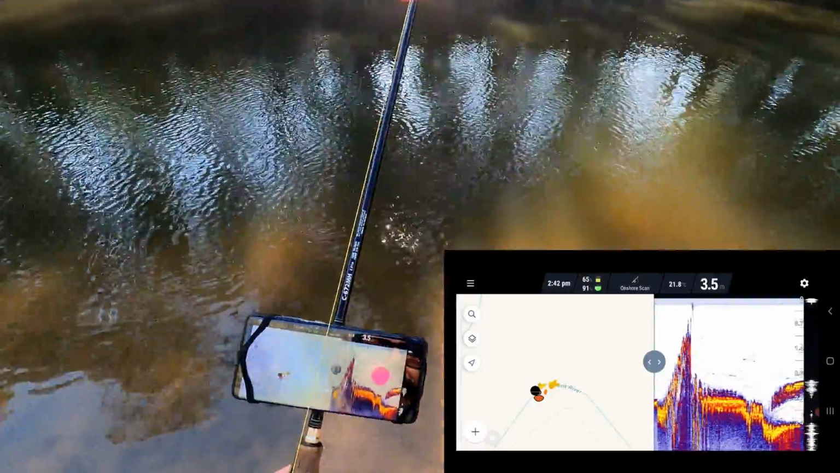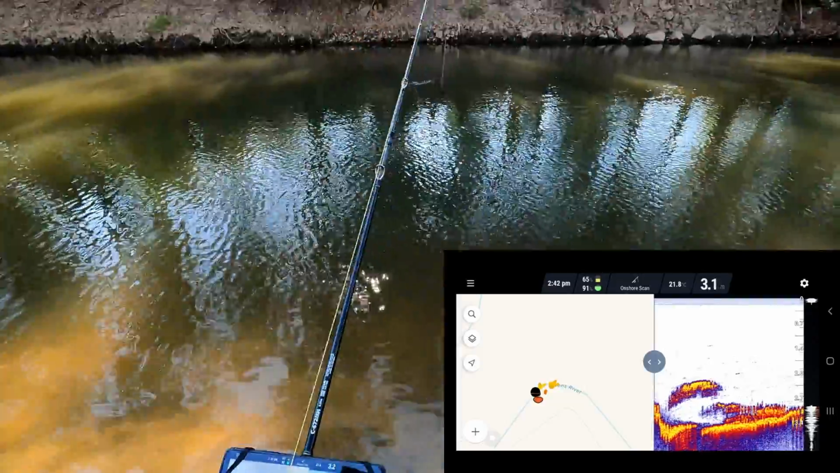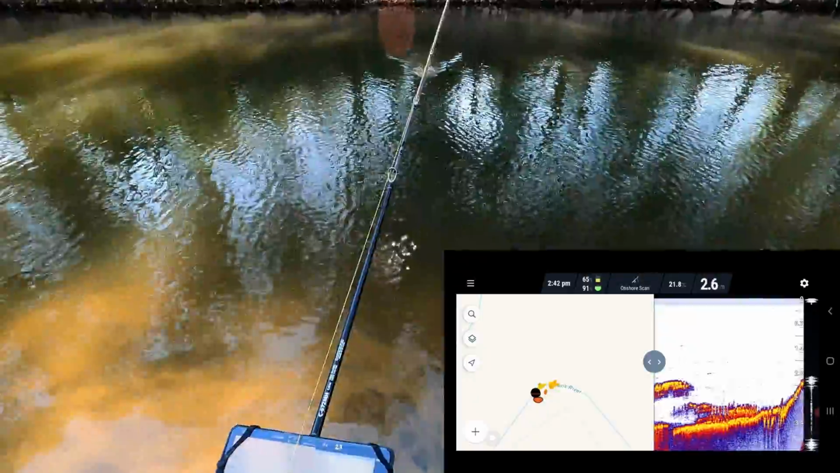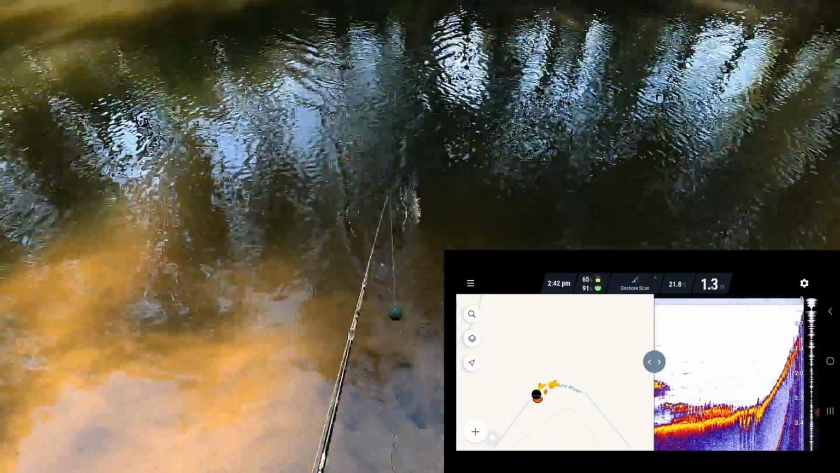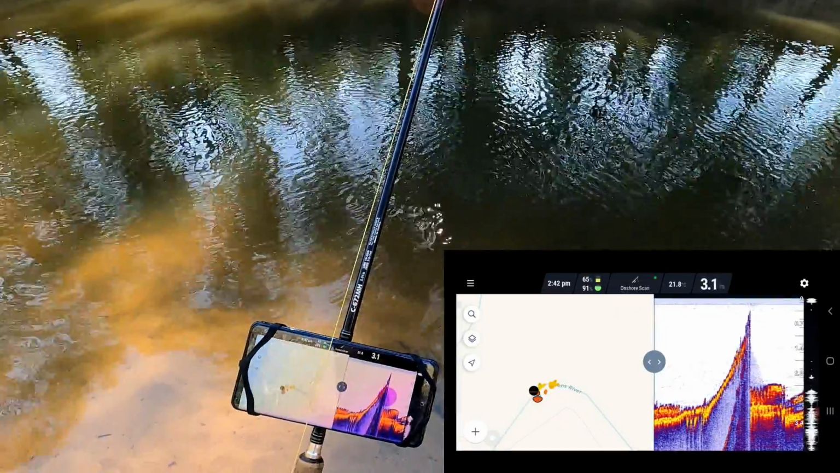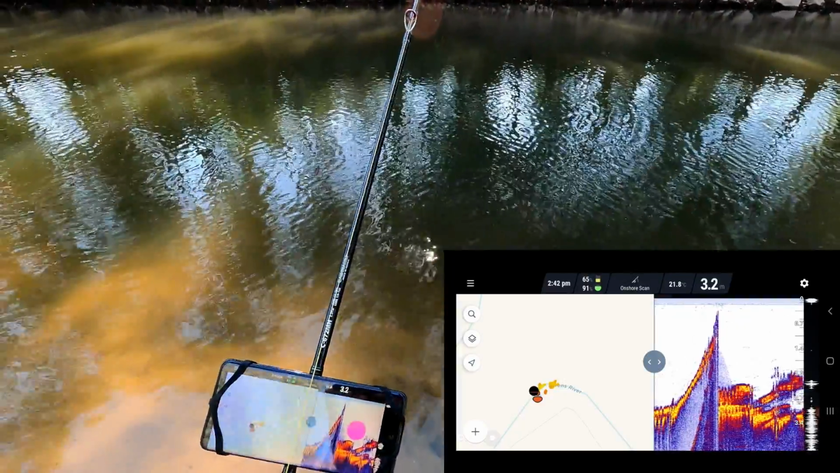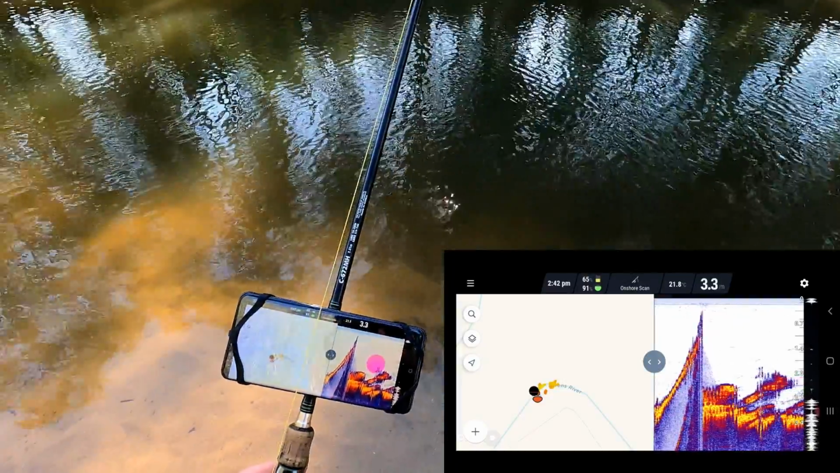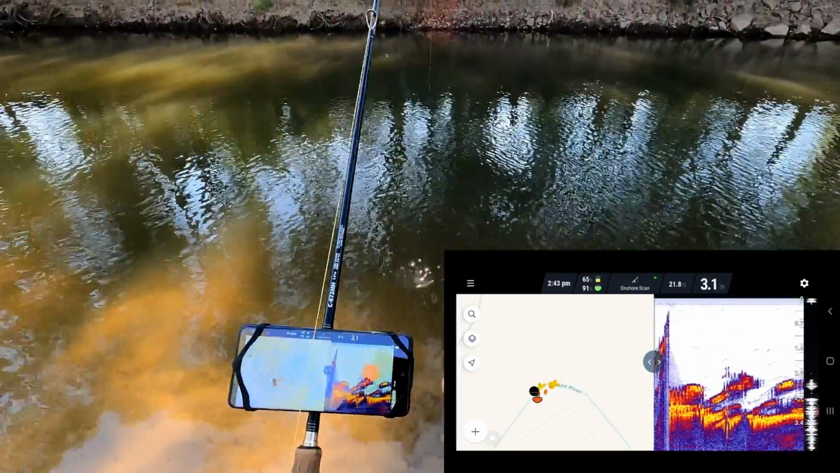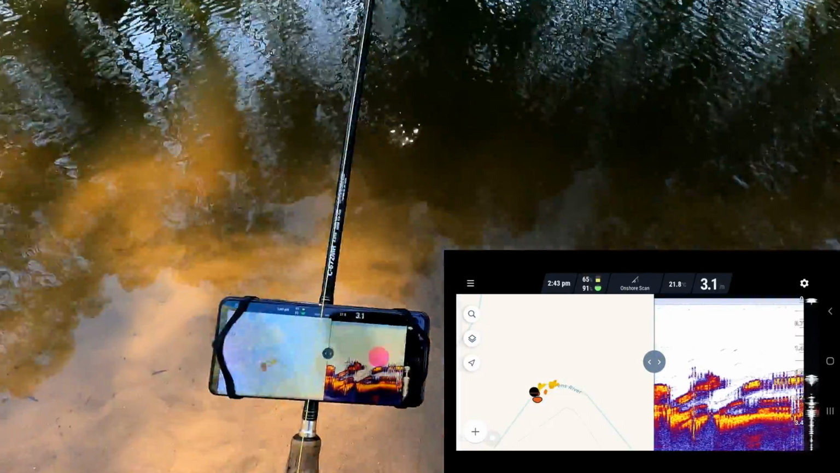Is that the one that comes right up high? 3.2 metres out there and there's a snag on the bottom. I didn't find the snag that I know is out there just under the surface though. 2.8, 3, 3.1, 3.2 metres, structure just there. There's a lot of structure on the bottom over there, 3 metres of water and the structure's 2 metres down, so it's all sort of 1 metre or so off the bottom.